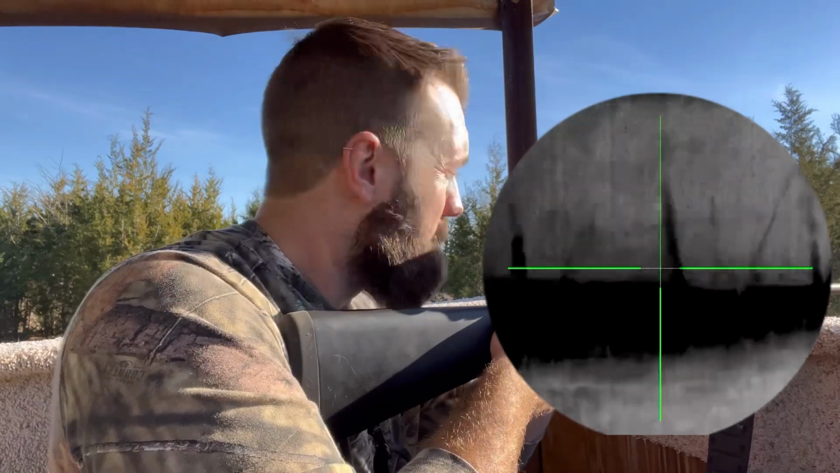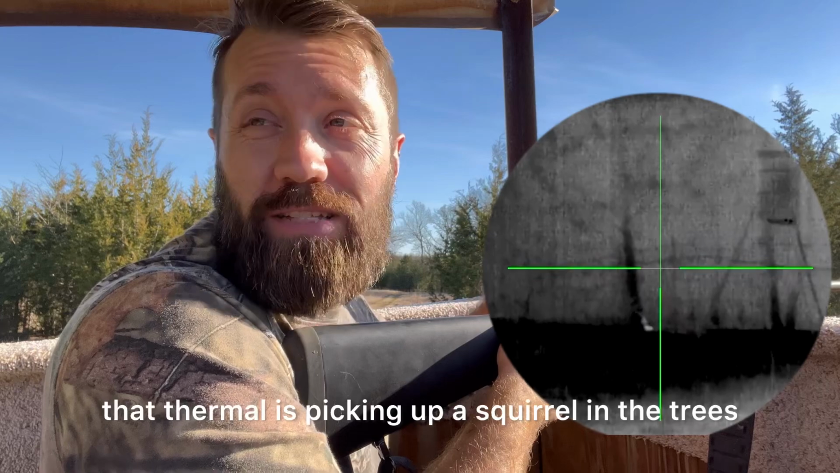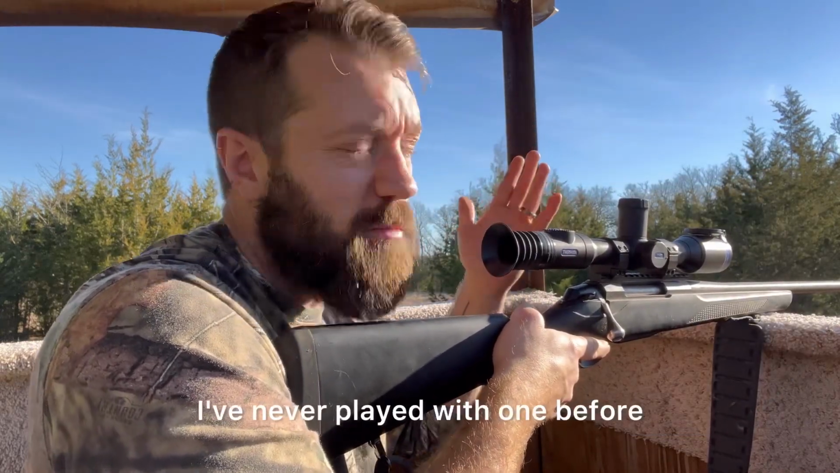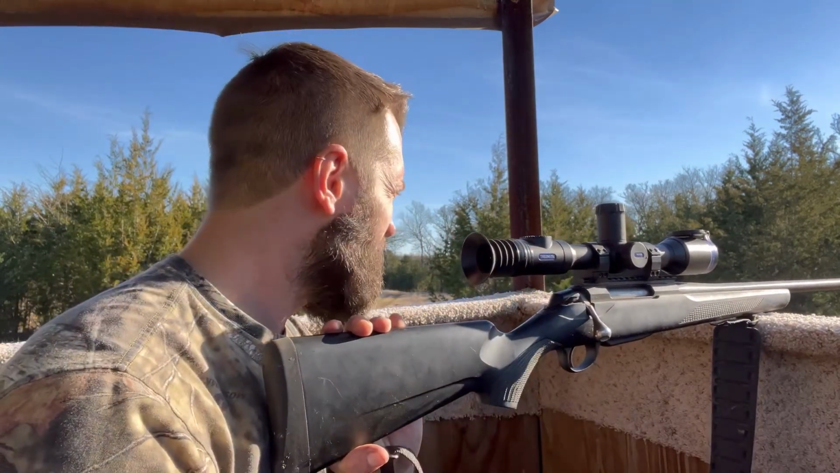That's so cool. Even with it being so bright out, that thermal is picking up a squirrel in the trees that I didn't even know was there. Just happened to pick this up. I'm messing around with thermal. I've never played with one before. So just wanted to kind of get the feel for it.